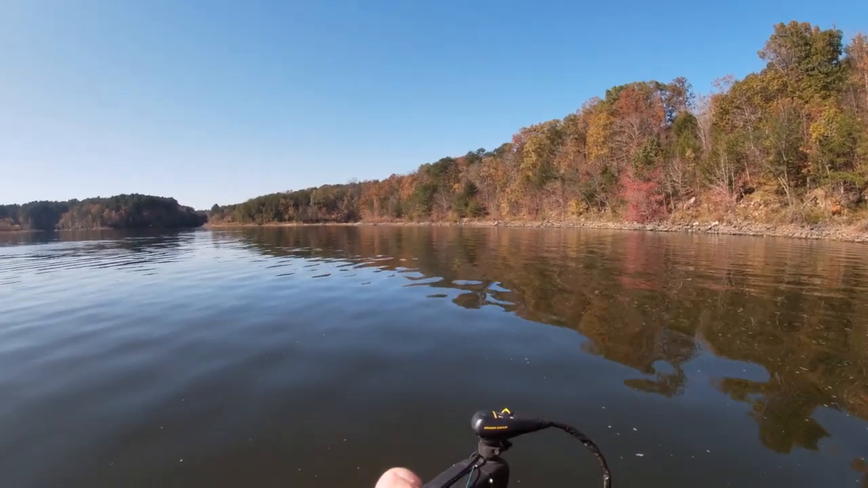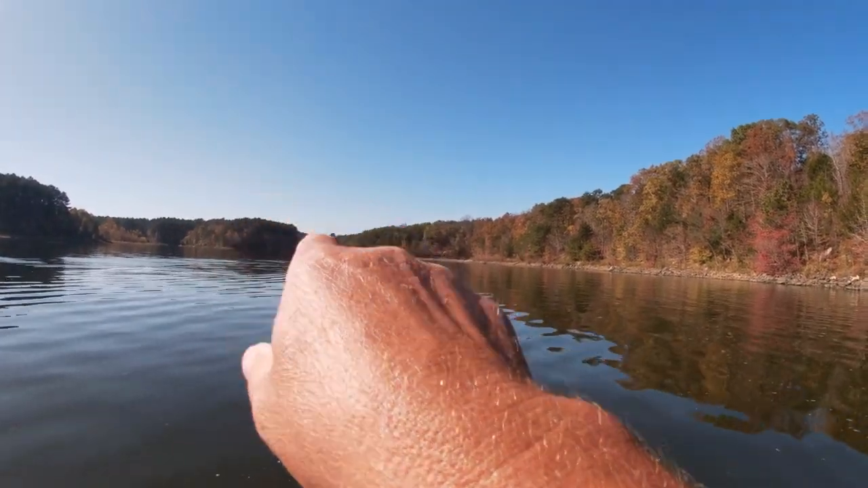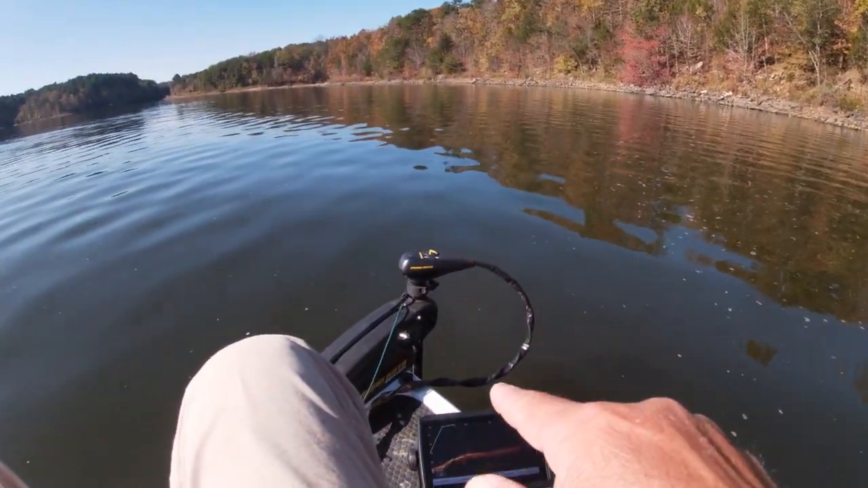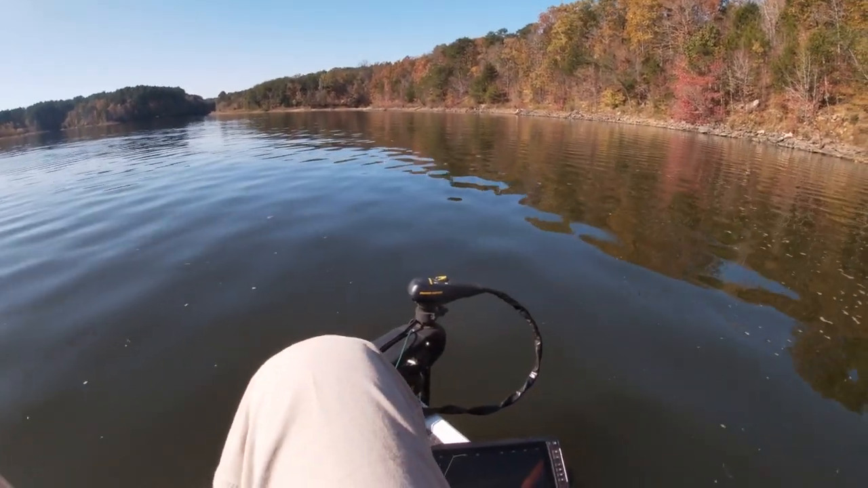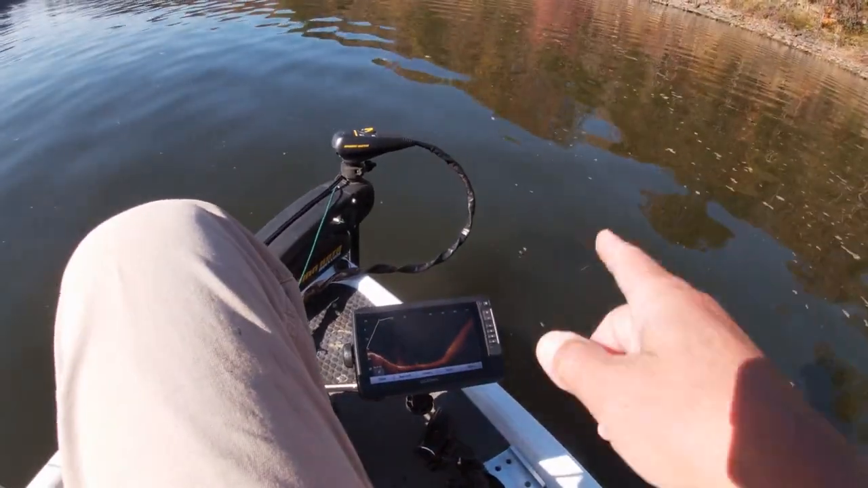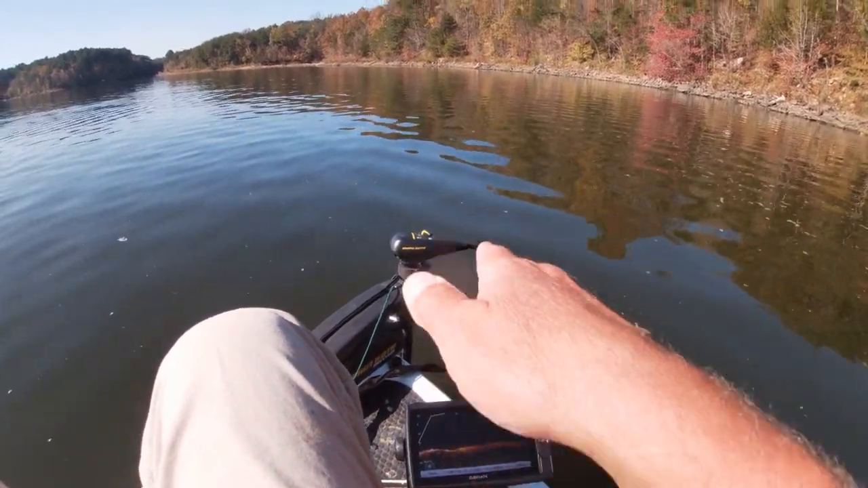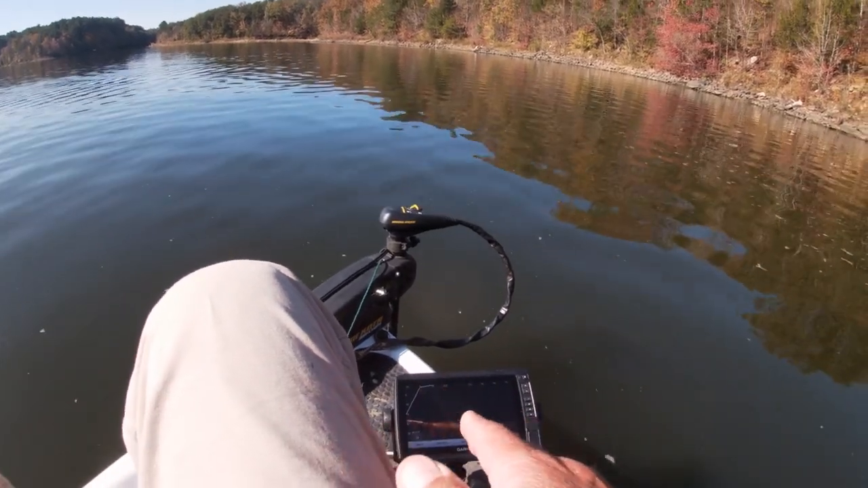So basically, guys, I'm going right along the creek channel. It kind of runs right along here and it curves and goes that way. You can see I'm probably 40 yards off the bank here. I'm just running right along the edge of the creek channel, and you can see down the U in the creek channel. It goes up pretty fast and pretty steep. So I'm running along this top edge looking for stumps. There's a lot of fish, a lot of shad working up and down right in the creek channel, about 20-25 feet of water. So what I'm looking for is any brush.